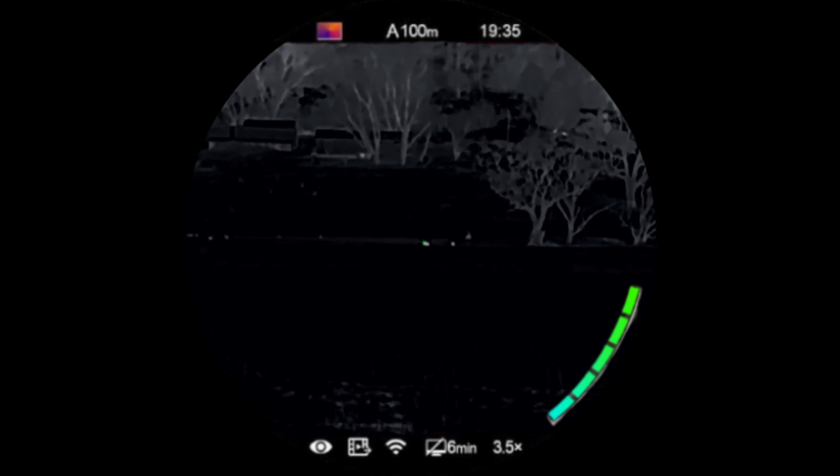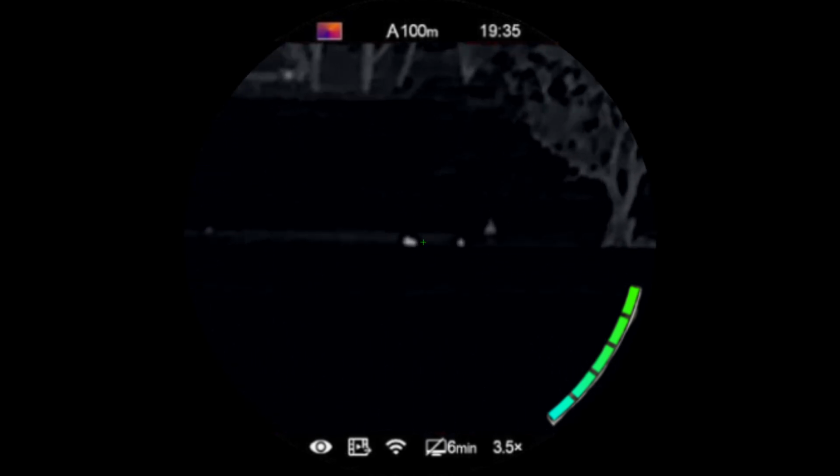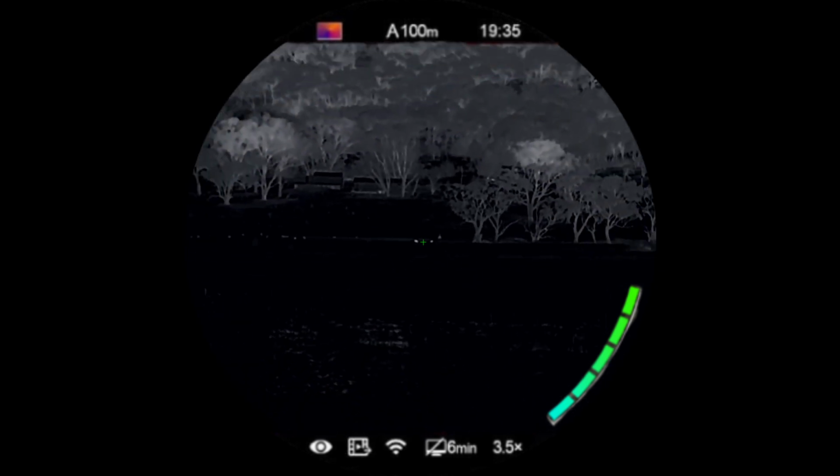And I'll try and zoom in. You can see, you're zooming in on a digital picture, so you're zooming in on pixels. You can't get a clear image on what they are. That definitely looks like a kangaroo next to them, though. Don't know why it's not moving, but damn, if there's two of them loaded like that, that could be pigs. I might have to go for a walk and check those out.